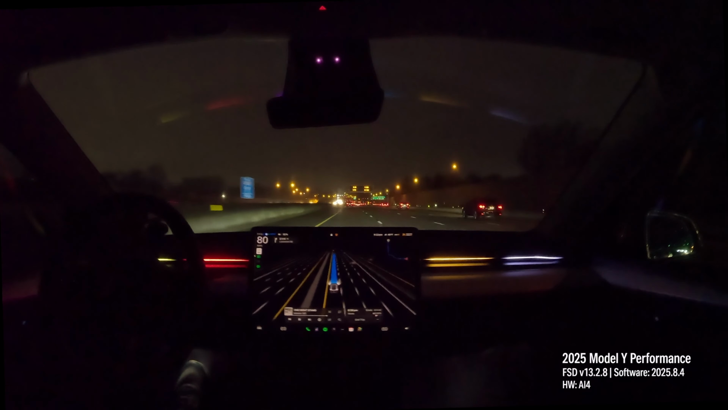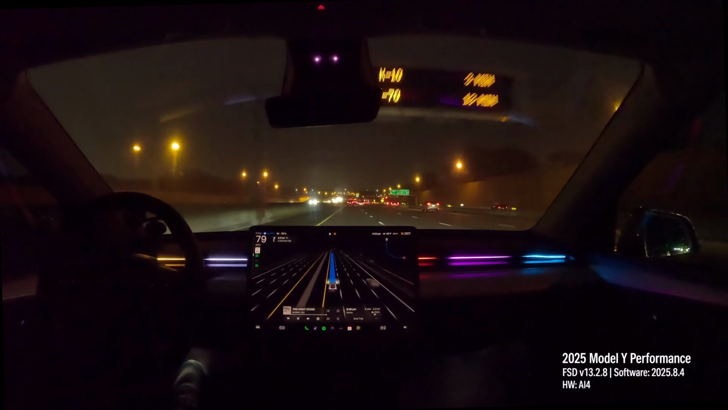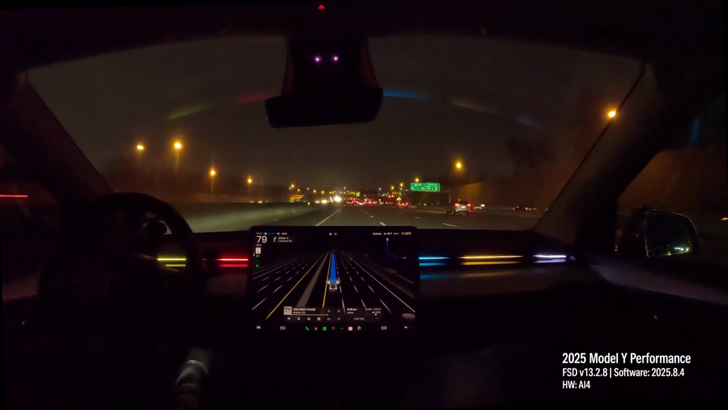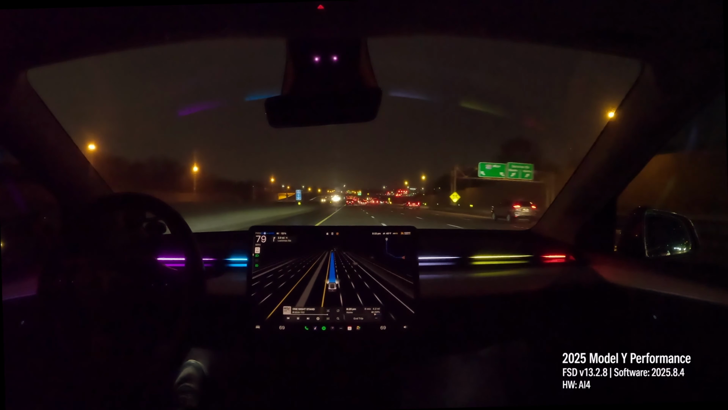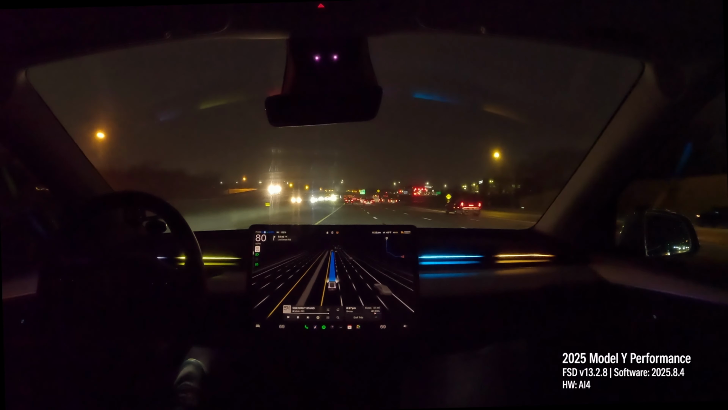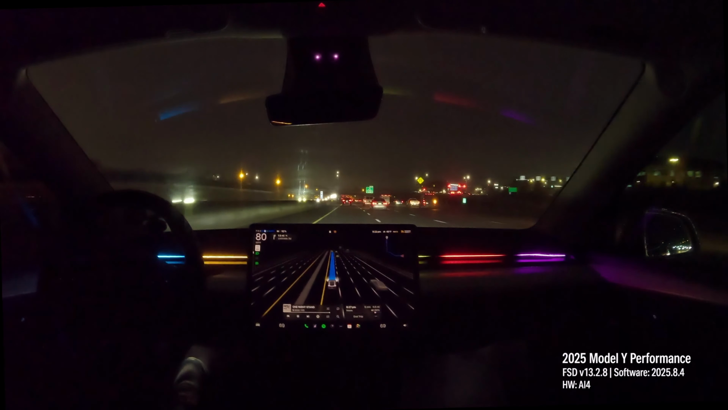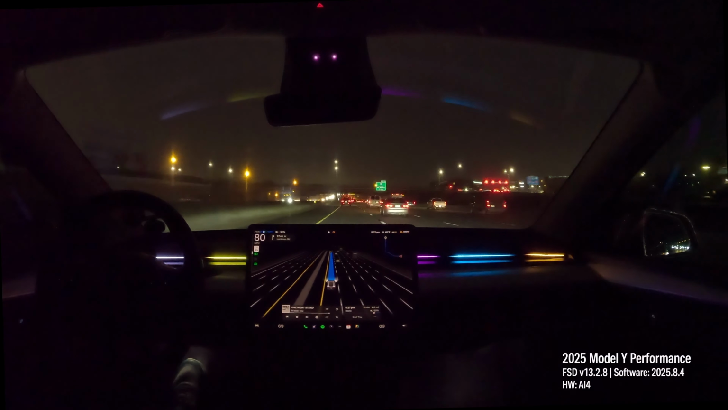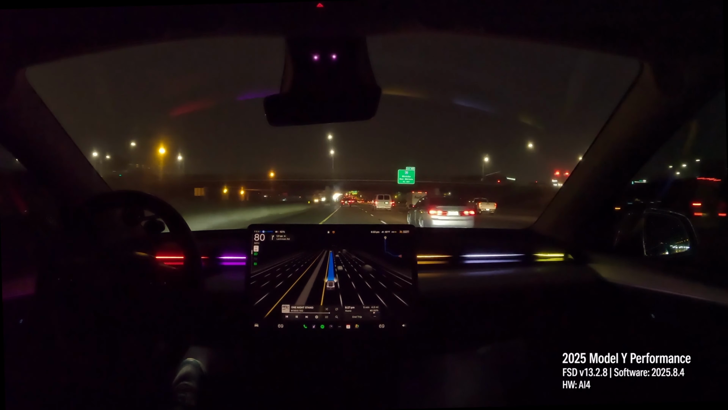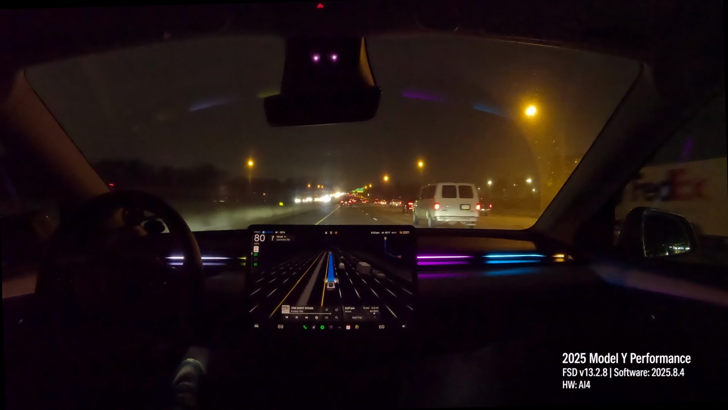I do think it's interesting that it does read the speed limit signs. It does tend to ignore other signs though. Hopefully as the software progresses, it will be able to discern different types of zones, like a school zone, things of that nature.